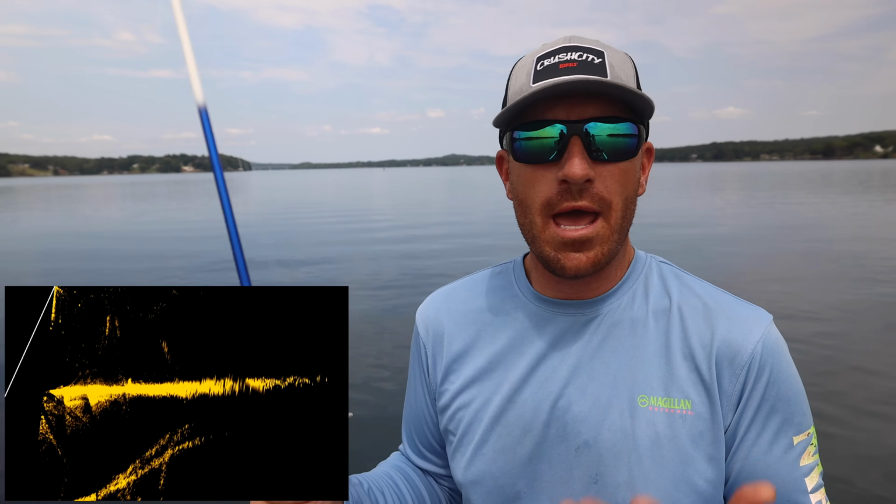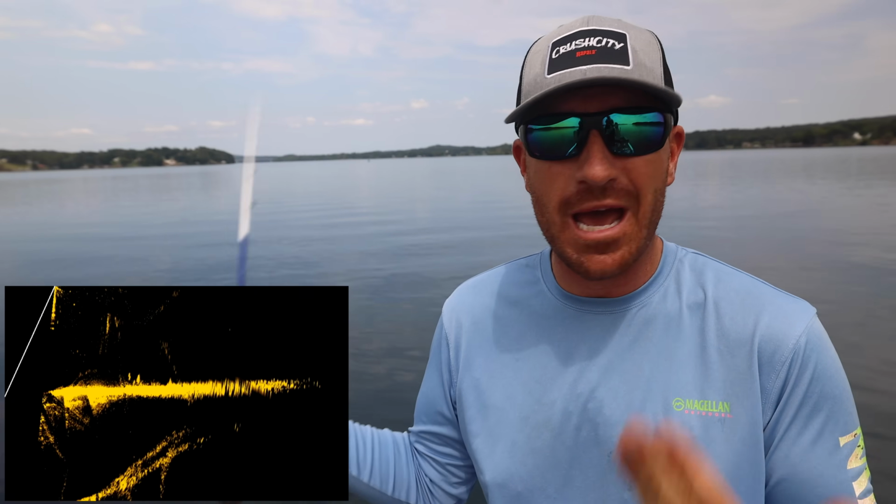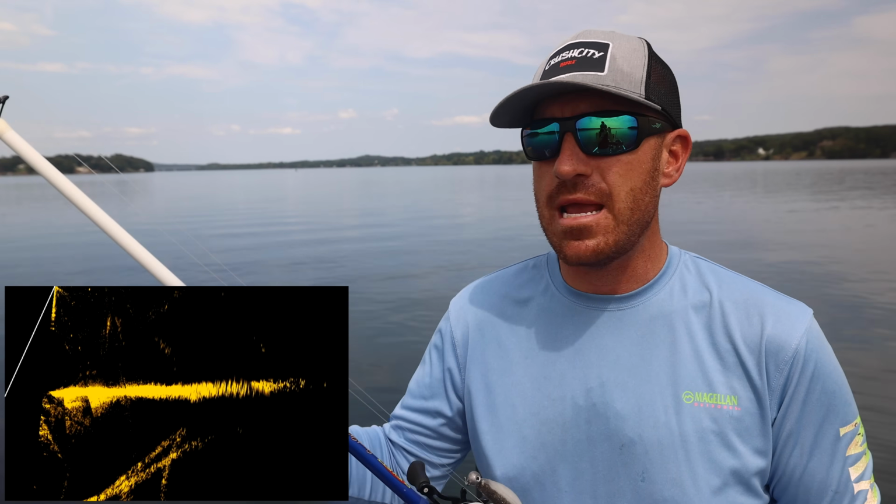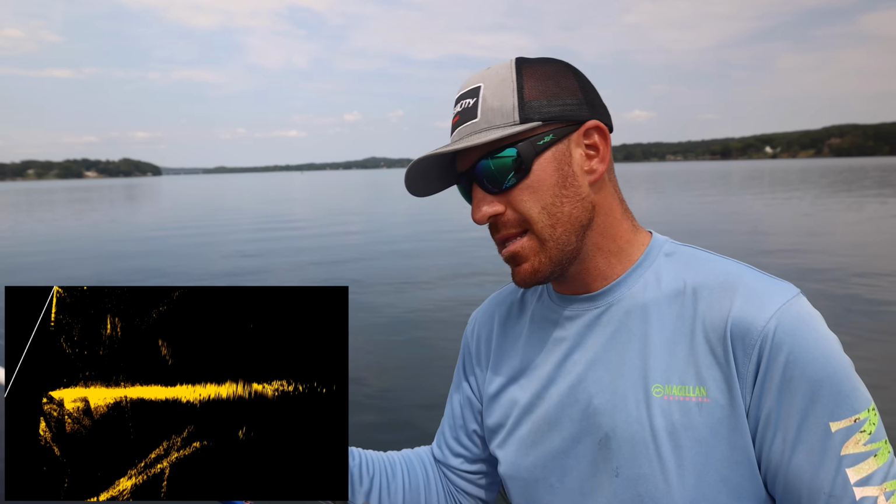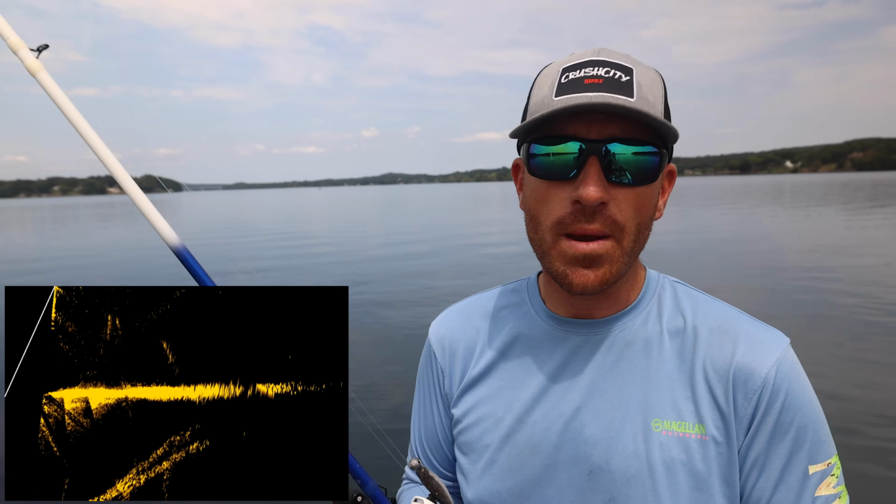That helps us with the process of elimination as a tournament angler, or as just a bass fisherman or a crappie fisherman or whatever we're doing out there. It allows us to process information at a faster rate and helps us make those adjustments quicker. That AT2 is allowing us to do that a little bit faster than we could a year ago with the AT1.